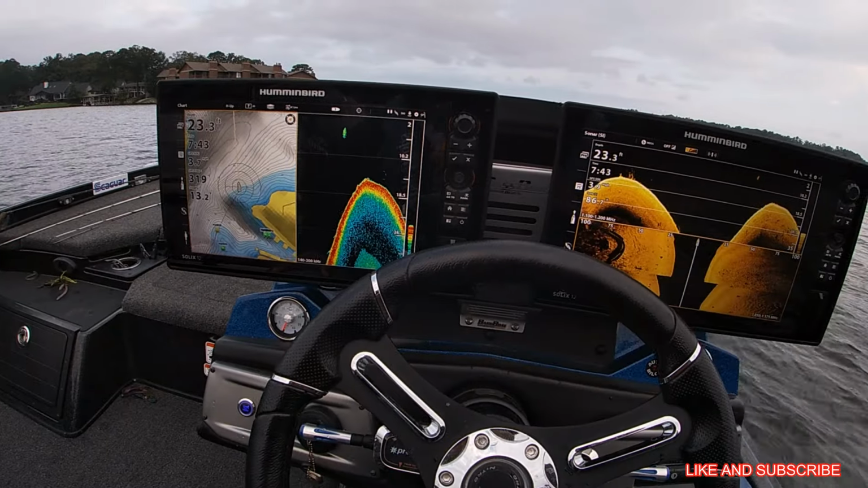I got the range ring set up 50 feet per ring, 3 rings. I cut the main engine off at 100 feet, 150 feet, and troll my way in until I get to 100 and start making my cast. And right here you have that brush pile that I just saw. That's what it looked like on 2D. That's the point that I'm going over, and this is what it looks like on down imaging and side scan.